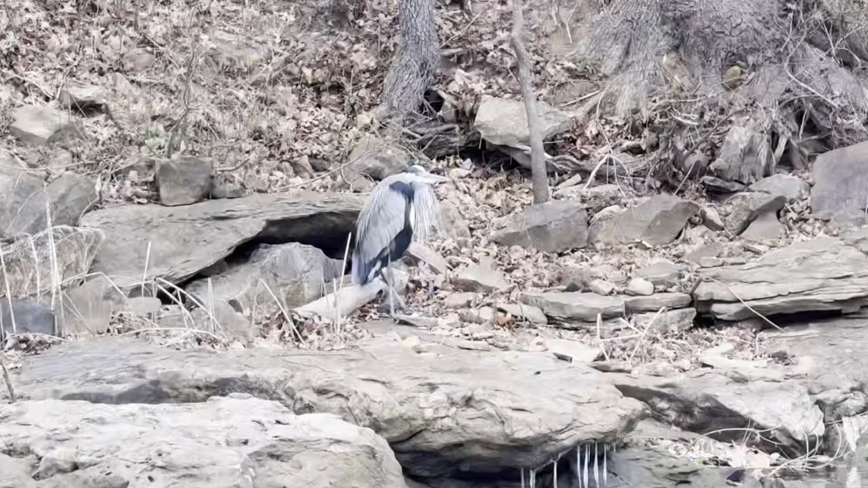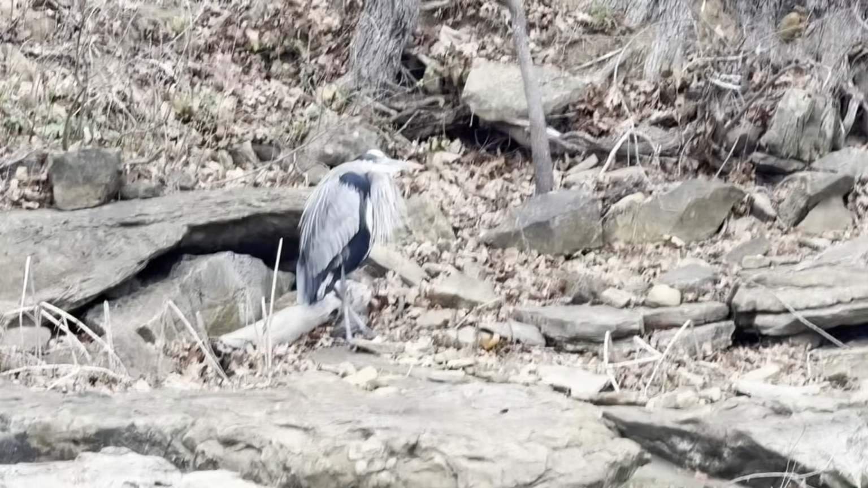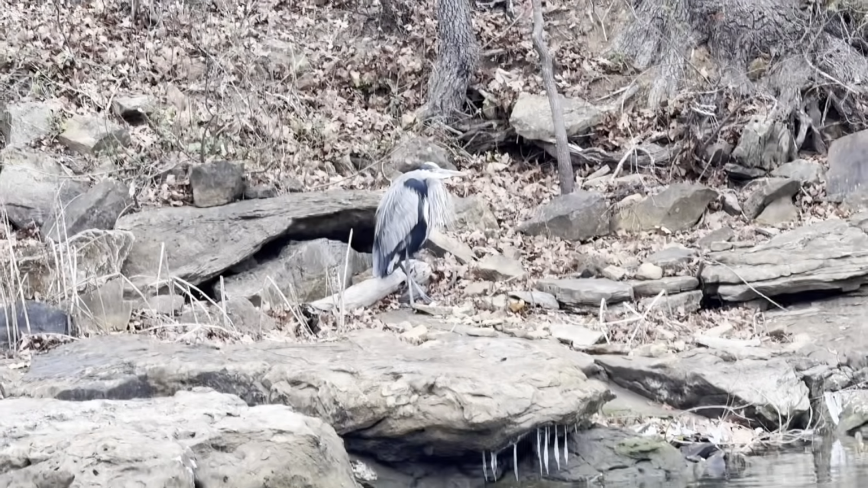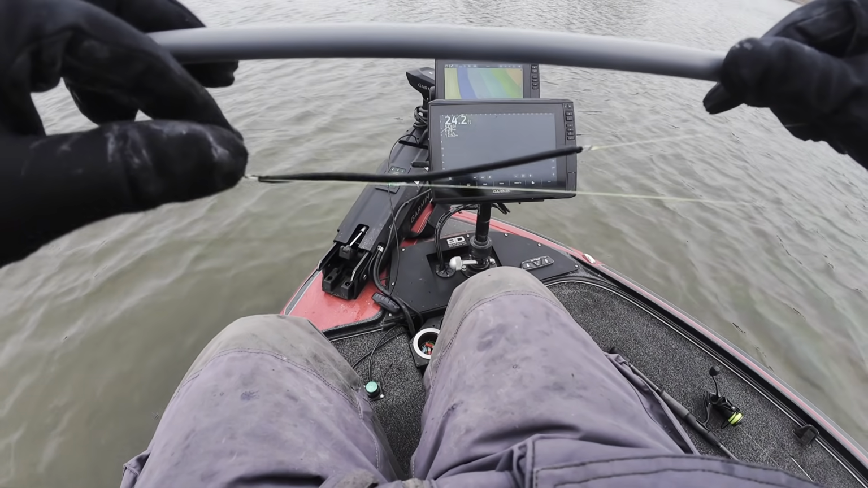Got an old blue heron over here, or I think that's what he is. Doesn't look like he's eating on nothing. He just kind of bundled up, trying to stay warm like me. You can tell it's cold. Look at them icicles on that rock. Let's keep on moving.